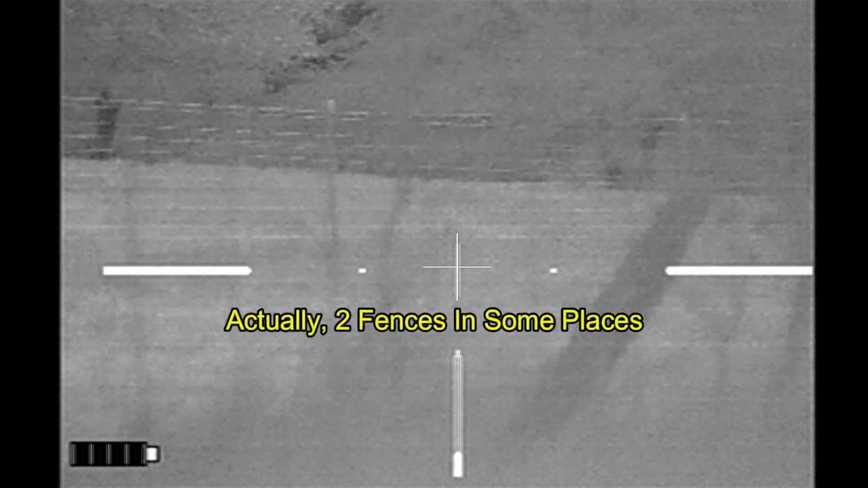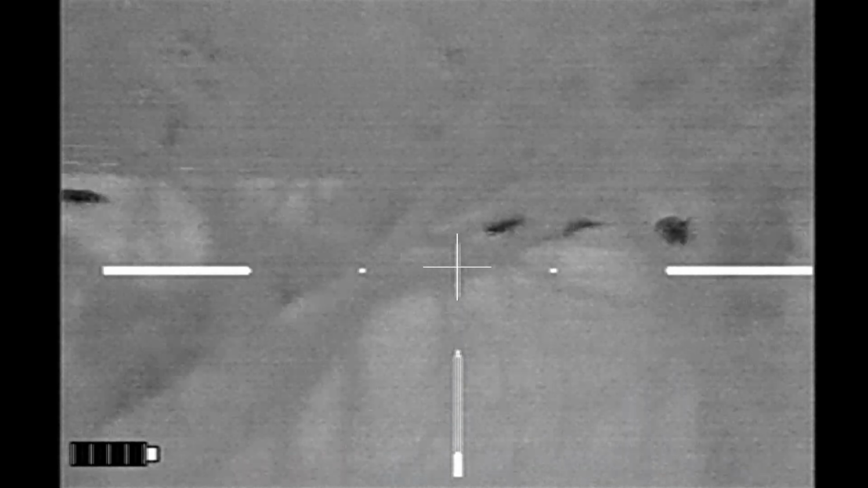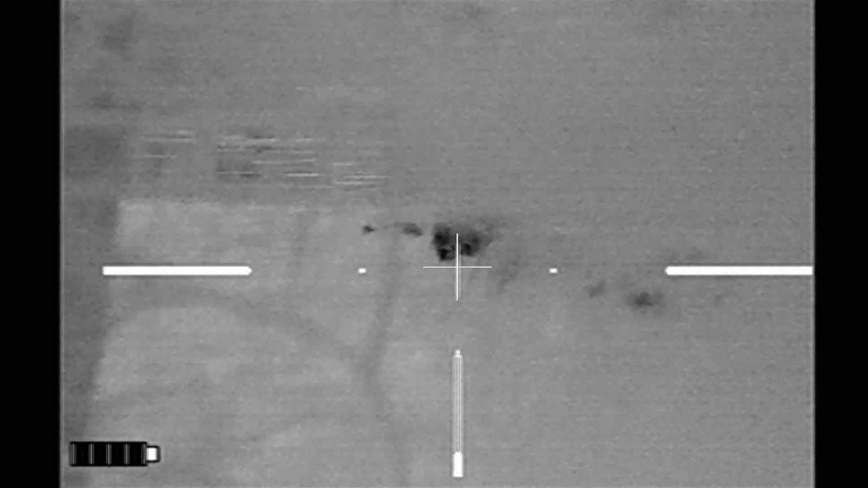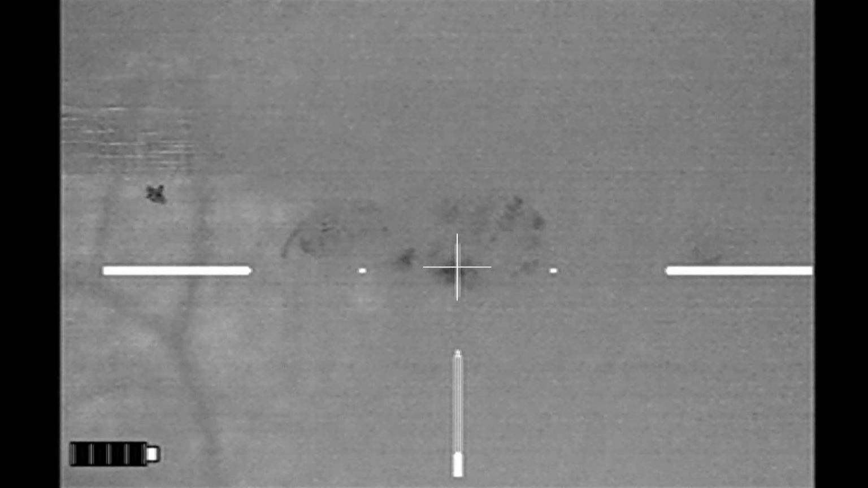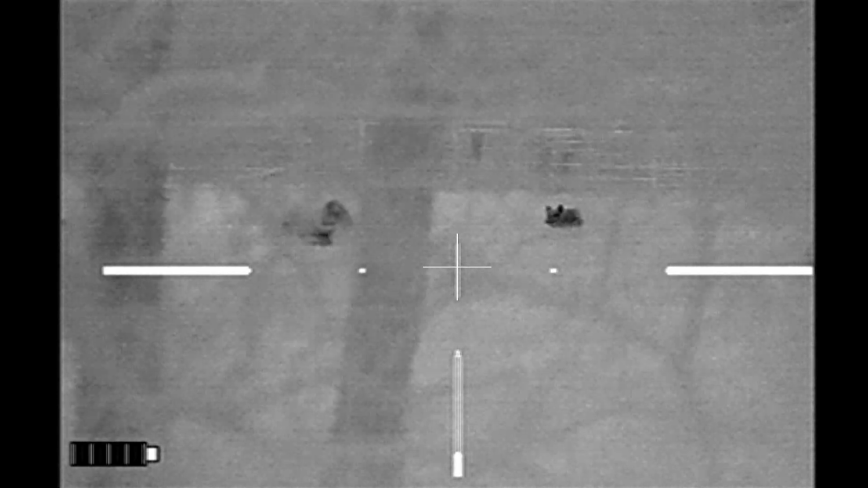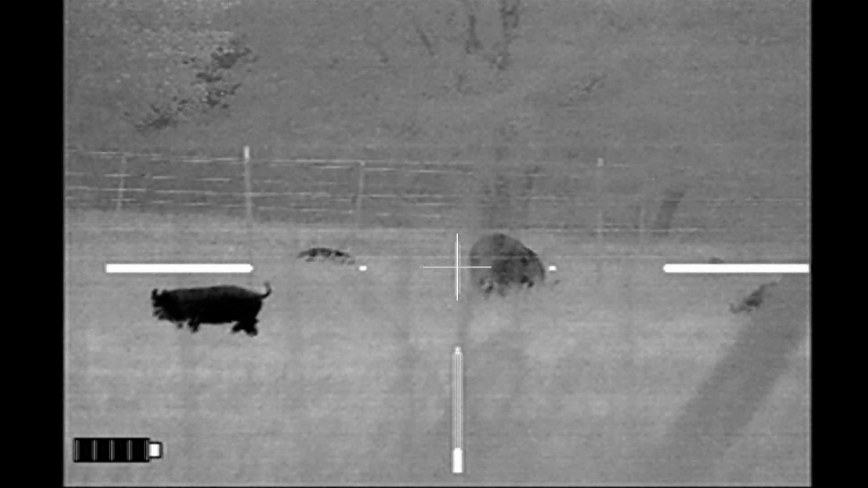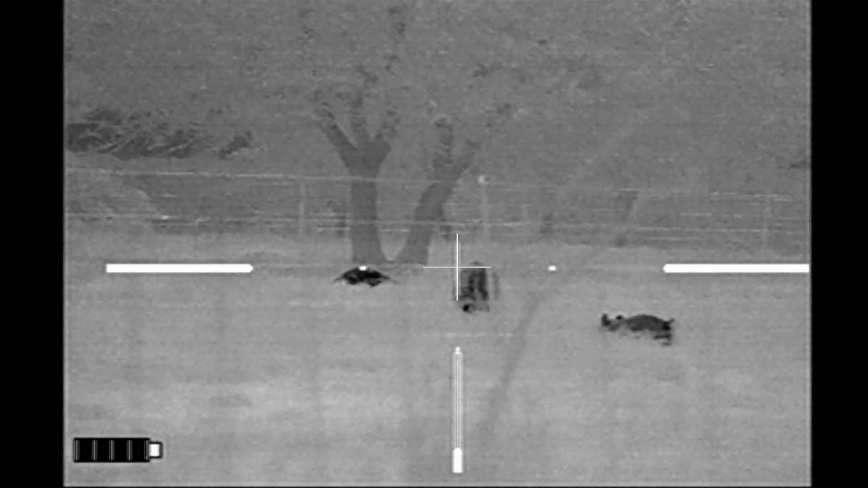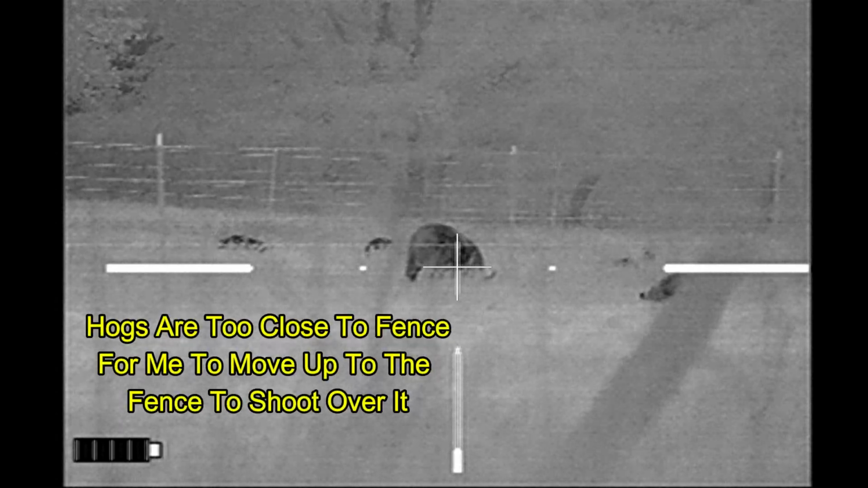Now, there is a fence in front of me, and there's a lot of vegetation. I've had multiple conversations with the landowner about this type of situation, and he's of the mind that the hogs do a lot more damage than I can do by shooting a couple of wires, and that it's a lot easier to fix a fence than it is to fix a hog-damaged field. And so I'm in a position where if I'm going to shoot at any of these hogs, it's going to have to be through the fence.